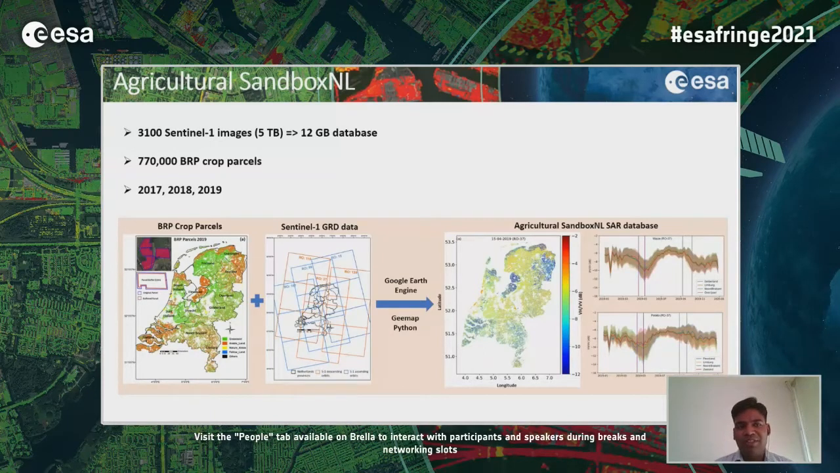So for this, we have processed approximately 5 TB of data, and the output database for 3 consecutive years is around 12 GB. Just to remind, this database we have created with the Sentinel-1 GRD data products, which are available in the Google Earth Engine. On a similar line, we try to make a database for Sentinel-1 interferometric coherence.